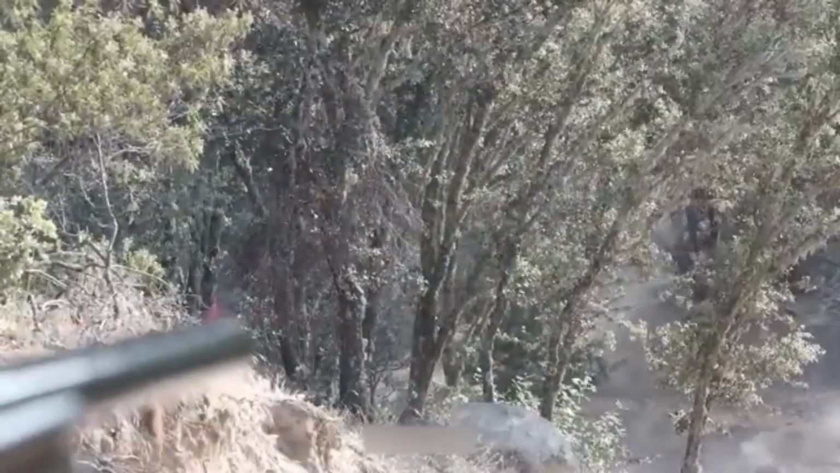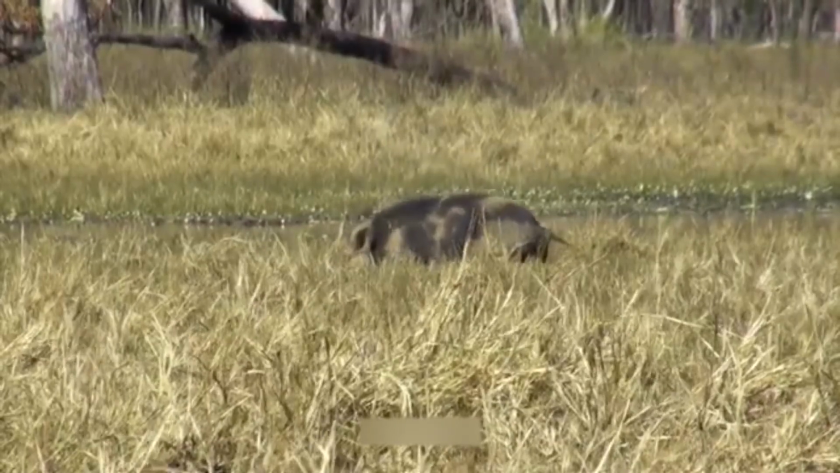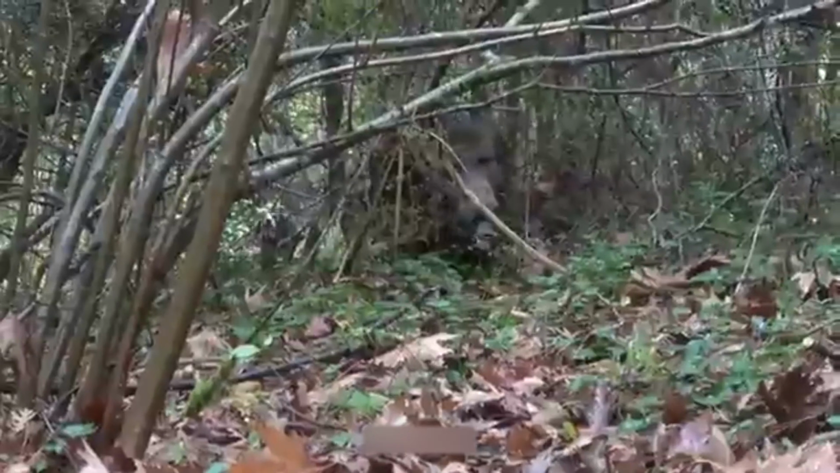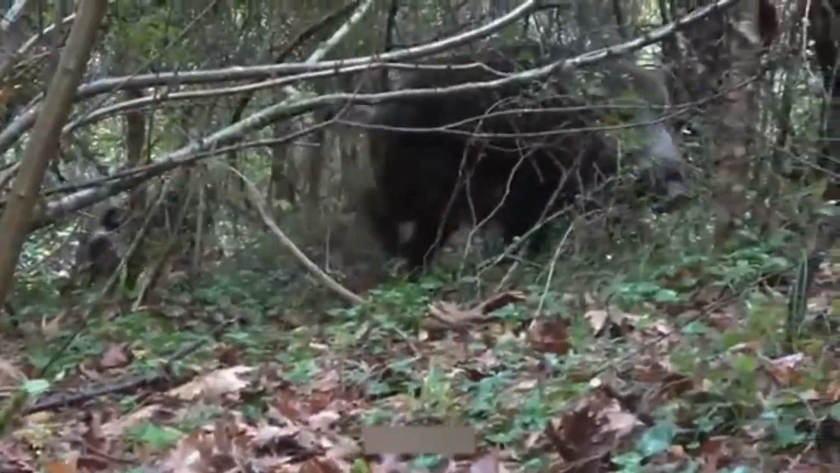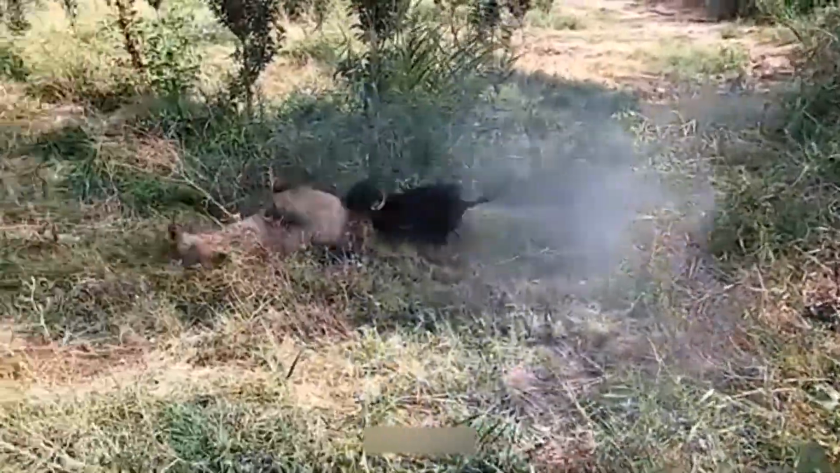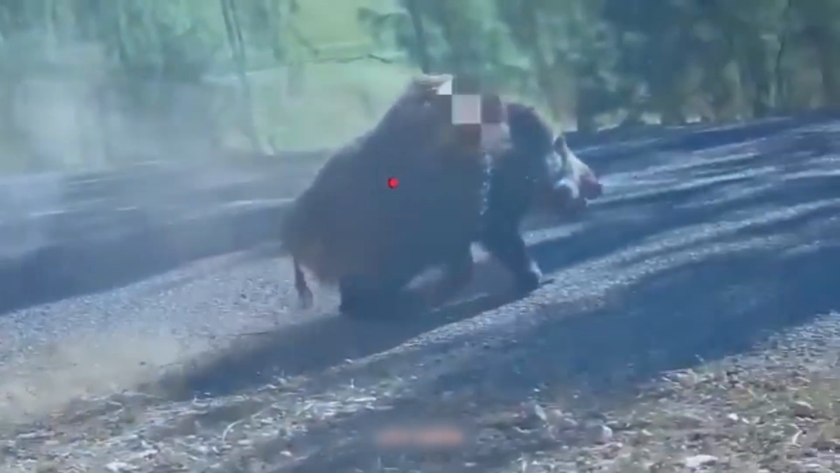But before we could catch our breath, they erupted into a frenzy, barking, snarling, circling a dense patch of brush. Something was in there. The energy shifted. This wasn't just another straggler. I felt the tension tighten in my chest as we raised our rifles, ready for whatever was about to break through. Hunting isn't just about the thrill.